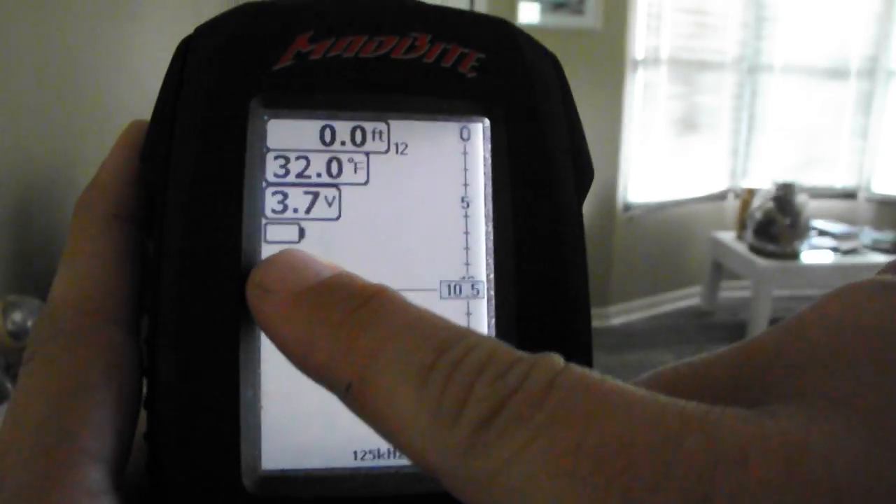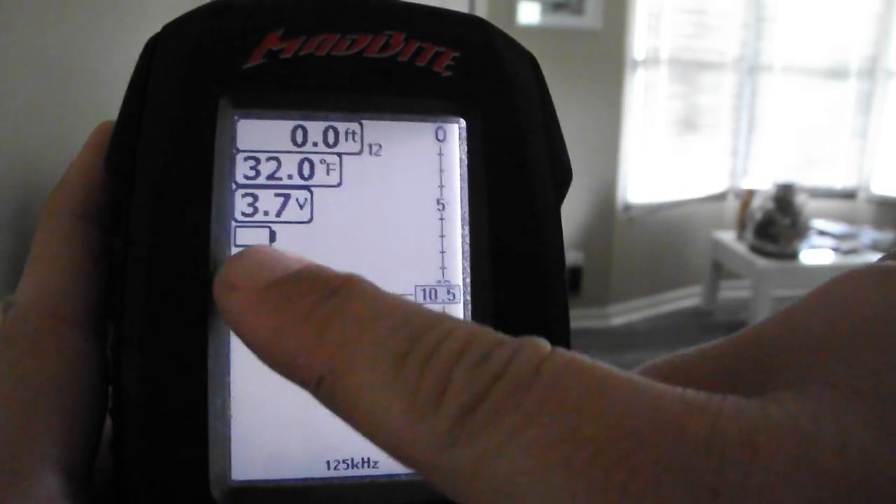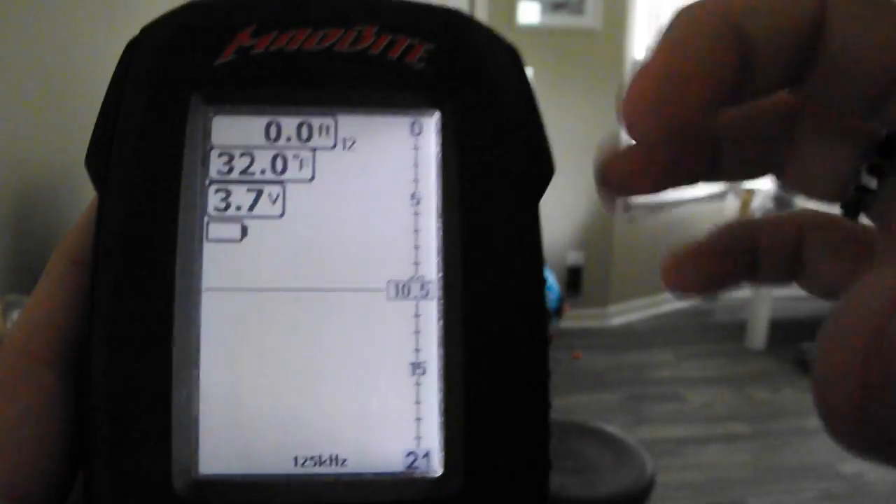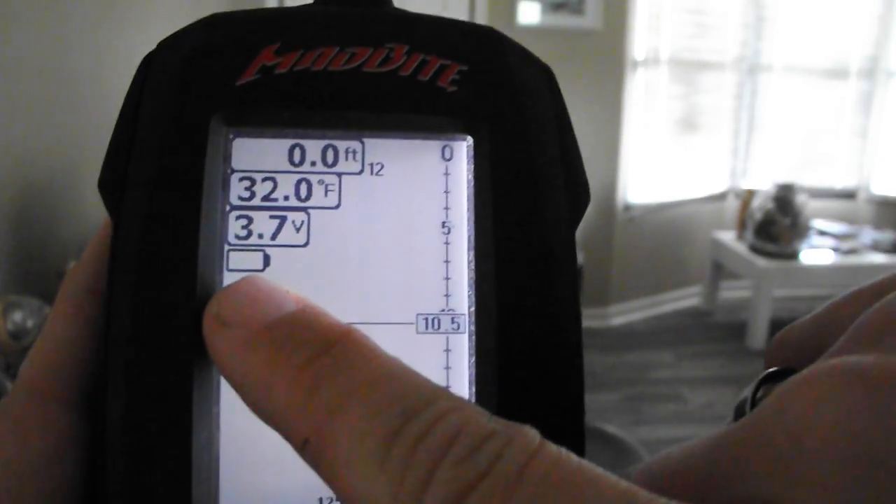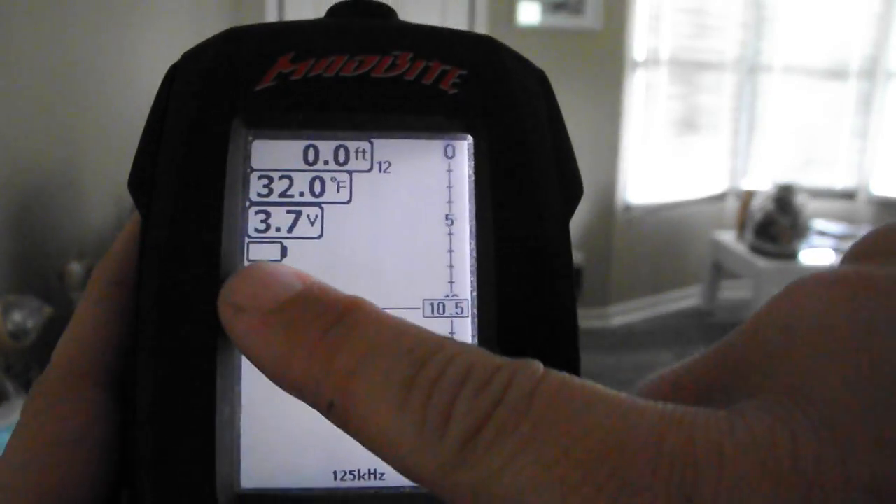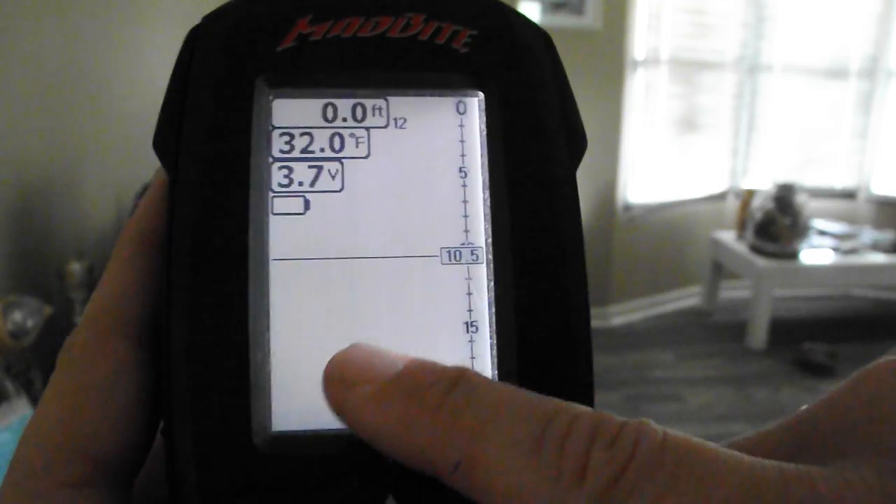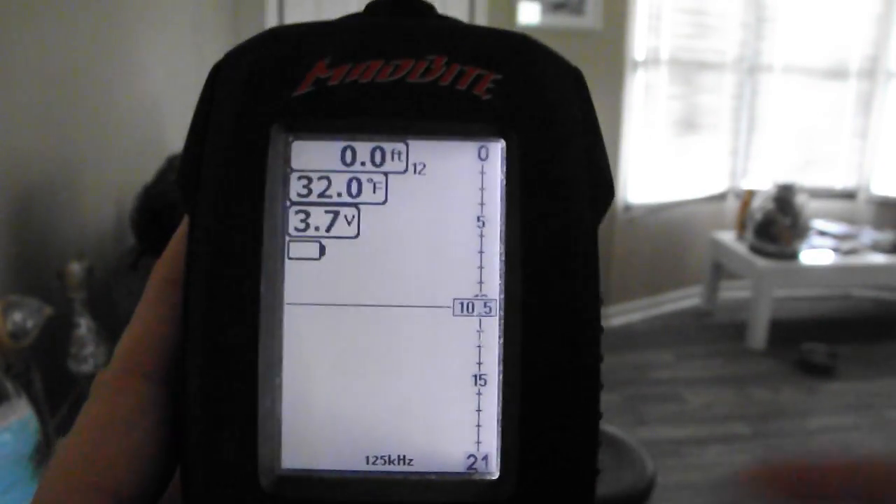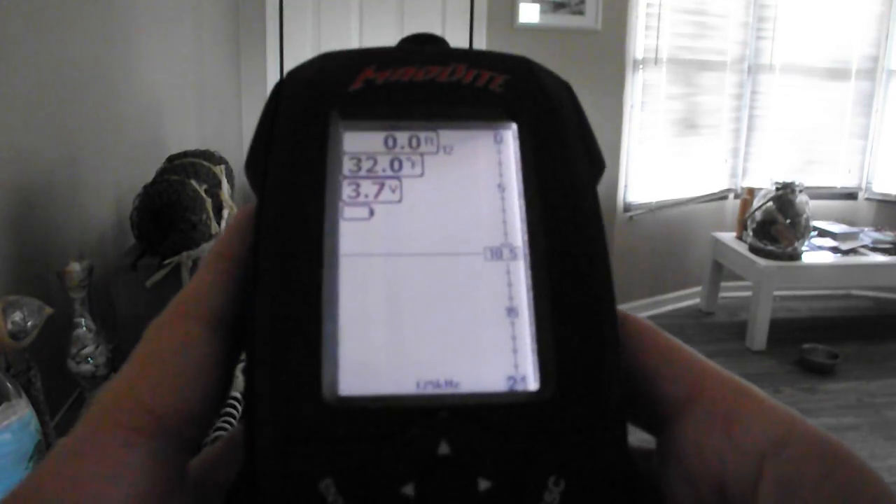Now this is the battery life of the sensor. The sensor only comes on when the sensor itself is in water, so it'll show no battery because it's not turned on. Once it turns on, you'll see how much battery it has left. It shows fish. It'll show you the structure of the bottom. Obviously the sensor's not turned on, so it's not going to show us anything. But I do like it.